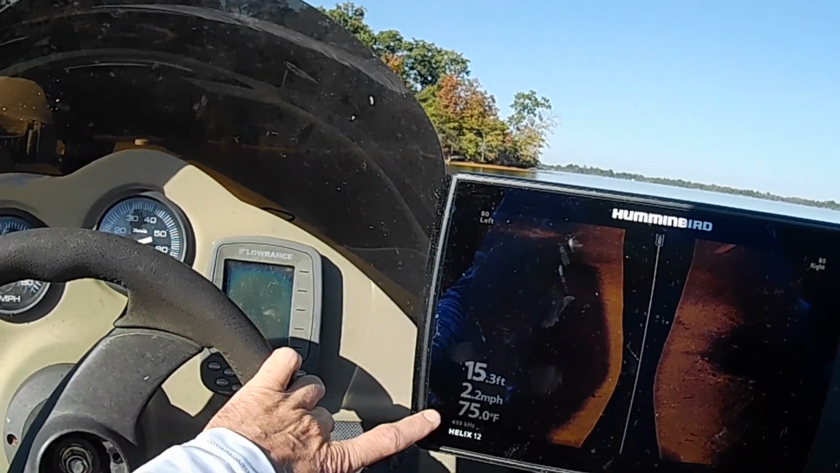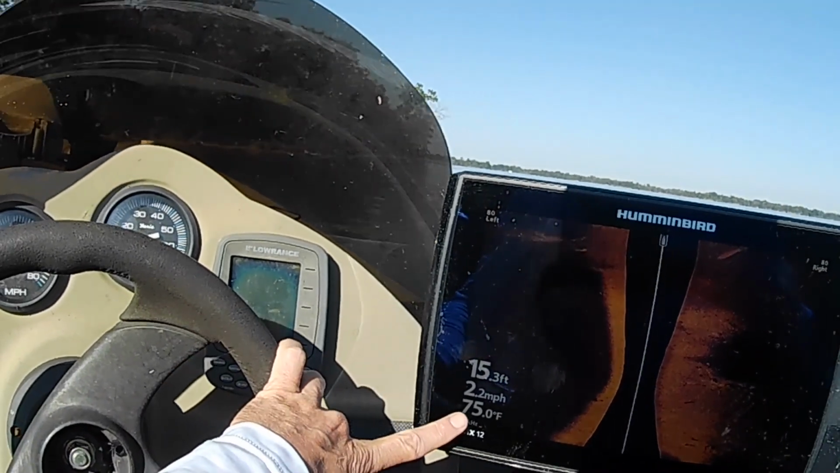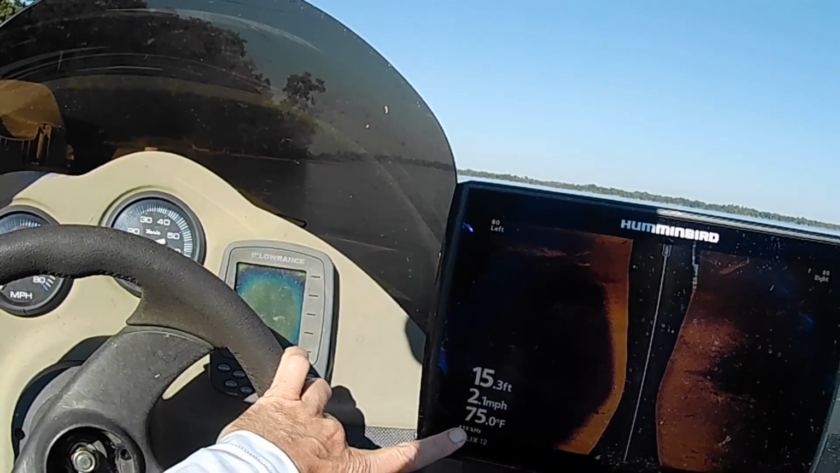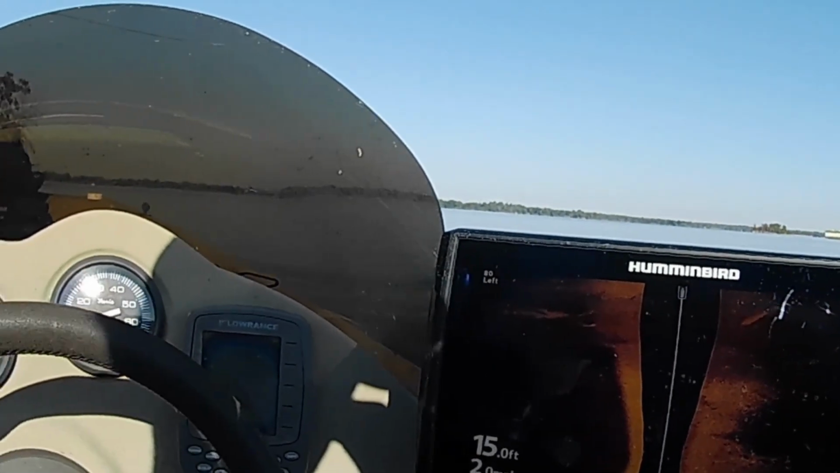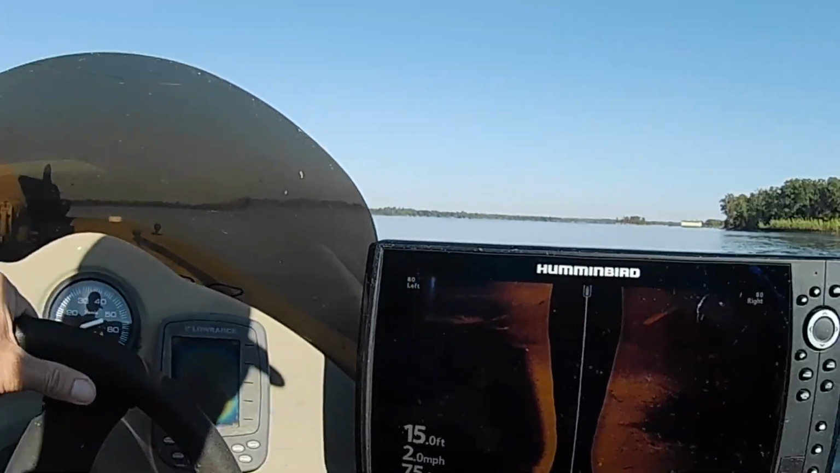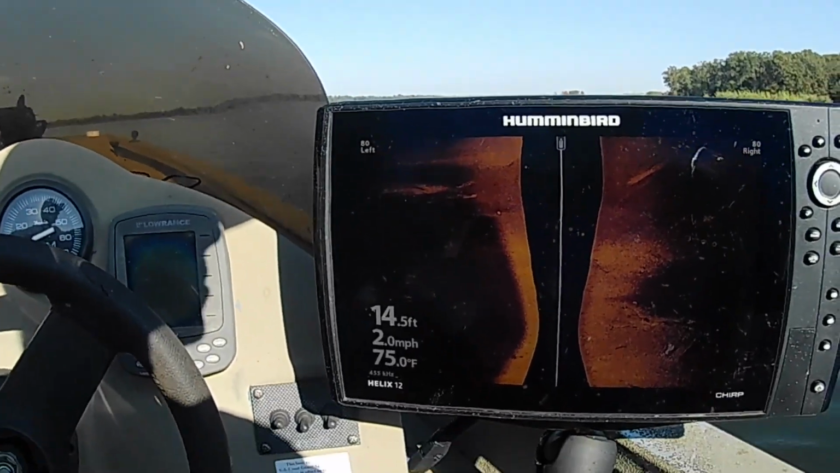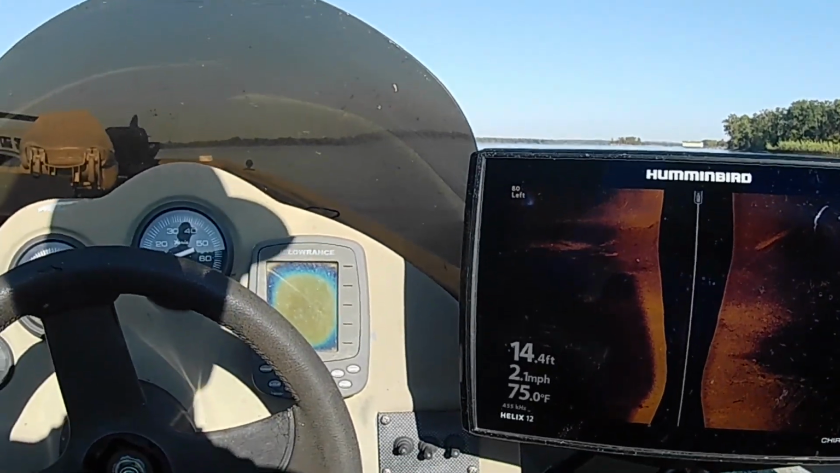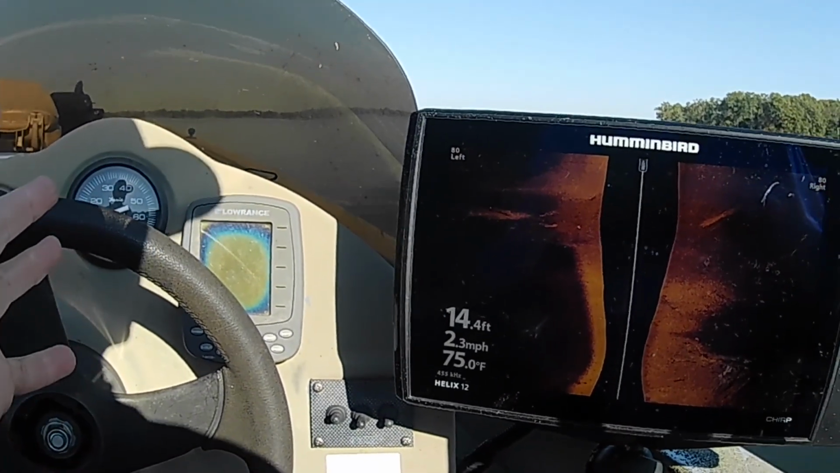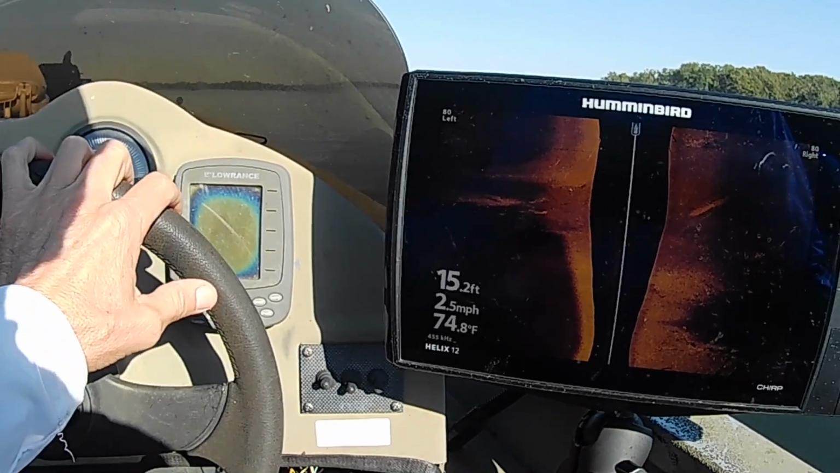So what I do notice first is that the water temperature has dropped. It's 75 degrees. The last time I was out, it was in the mid to upper 80s. So that's going to have made them move for sure. First thing I'm going to do is start off where I left off, basically, and I'm just going to graph using my side imaging.